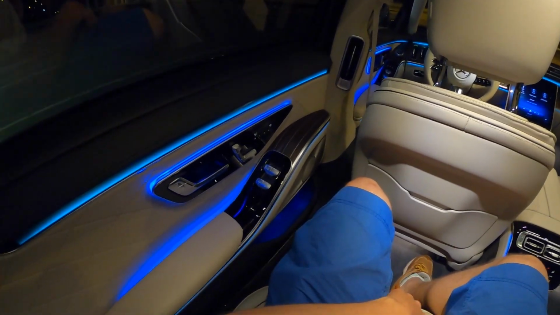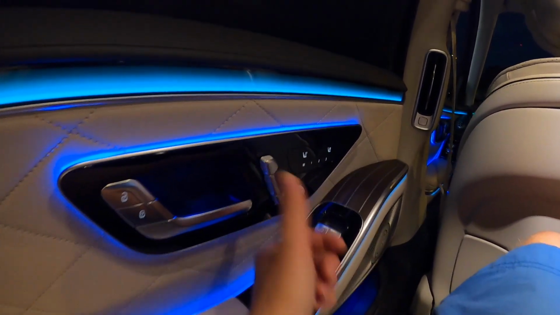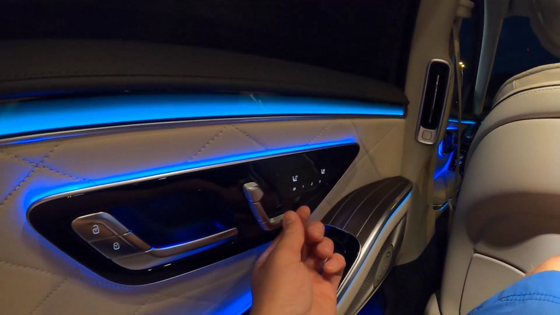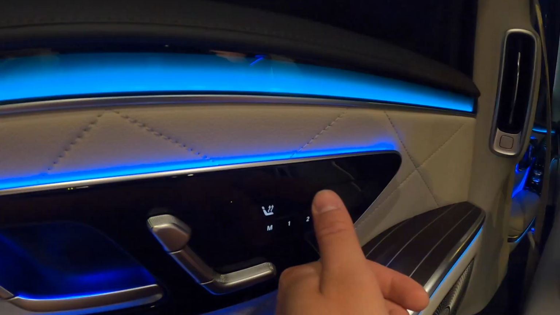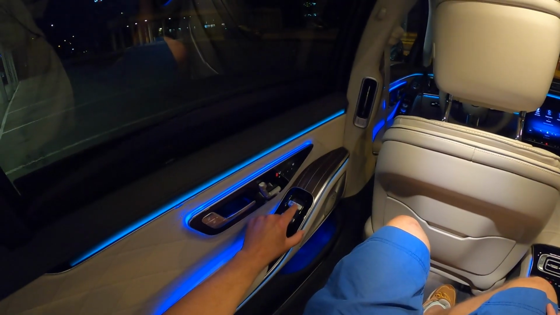Alright, we got so much stuff back here. Electrical adjustable seats. We have both heated and ventilated seats. Electric sunscreens.